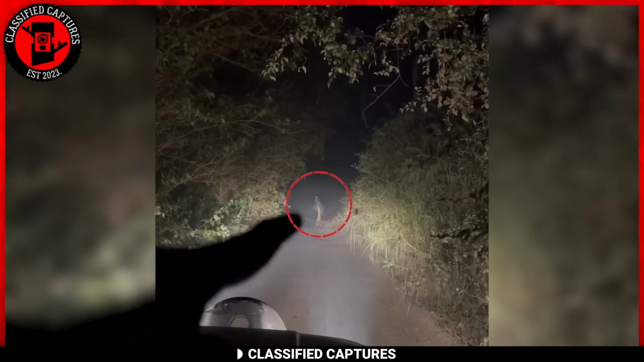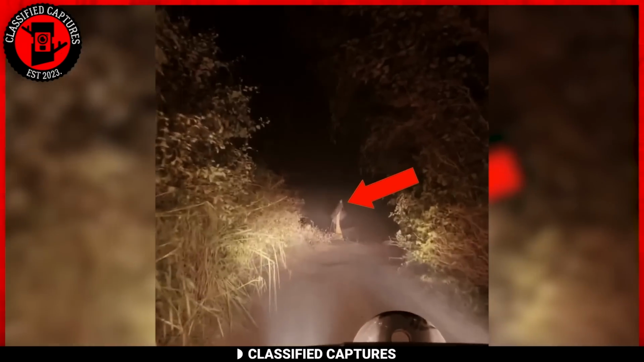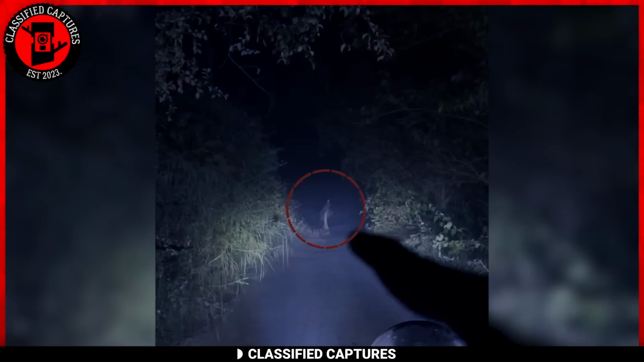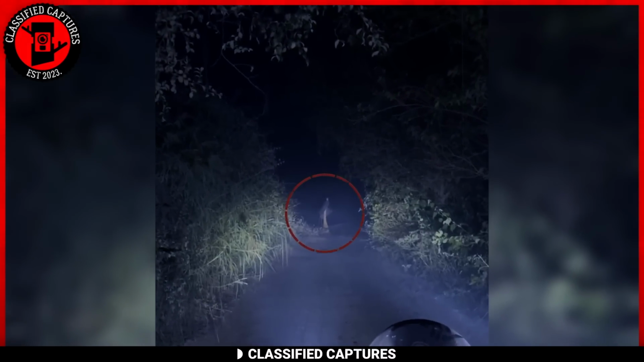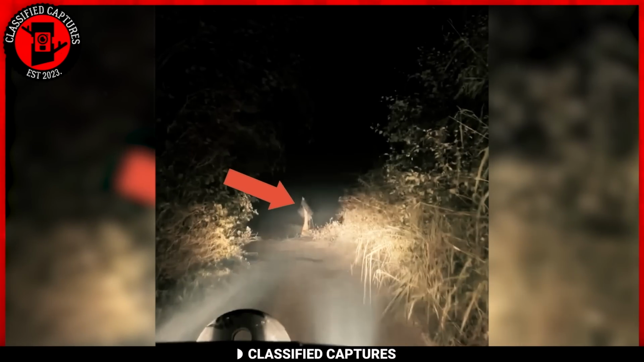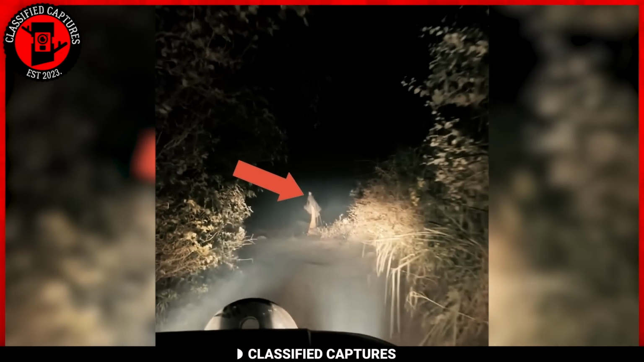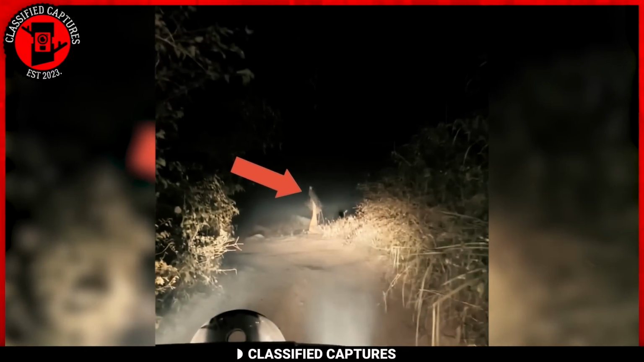A rider cruising through a wooded path was met with a curious sight, a peculiar figure standing on the ground mere inches tall. Clocking in at about a foot in height, this tiny being stood motionless on the road. The rider, struck by an unusual encounter, entertains the notion that it could be a jinn, a concept rooting in Islamic beliefs as mischievous spirits.